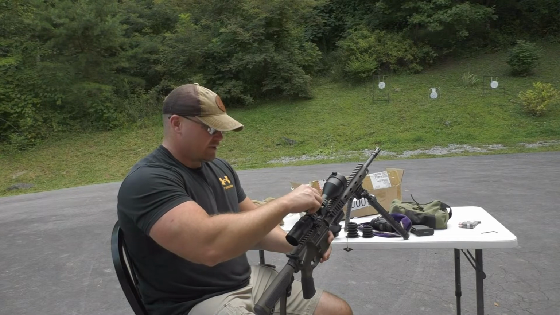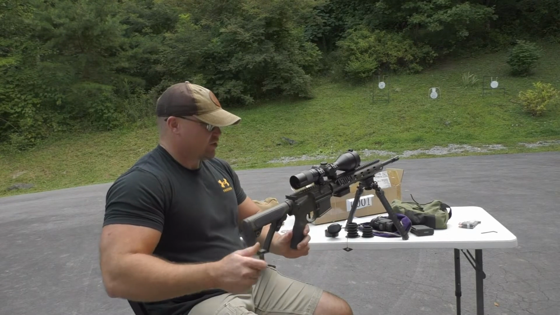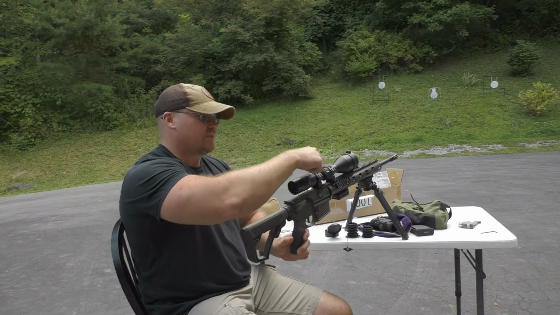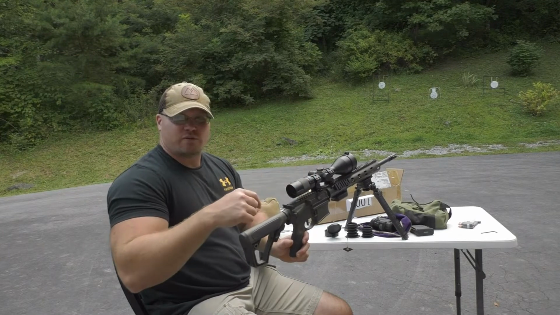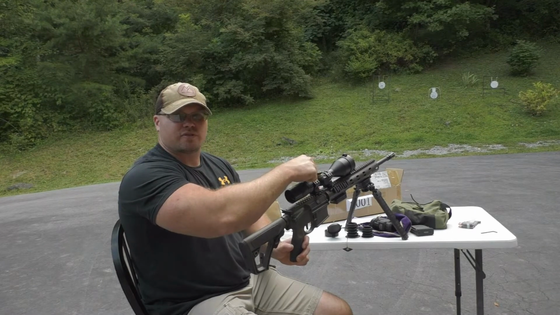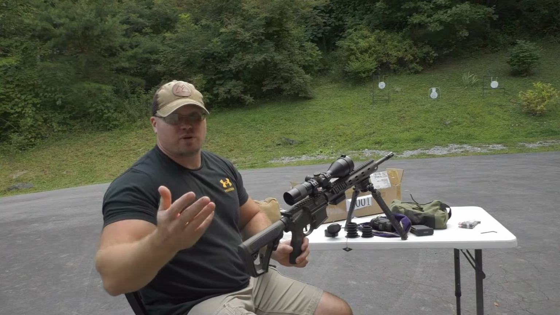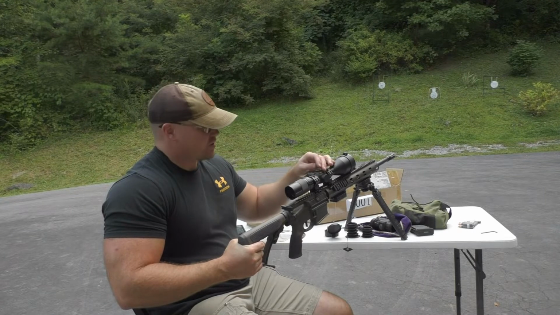Another thing that is pretty cool about this is, even though it's got caps on it, it's meant to use with an adjustable turret, and it has a 0 reset. So once you 0 your scope in, you unscrew the screws off the top of the cap here, and you reset it to 0, and boom, you can use your turret to make adjustments.